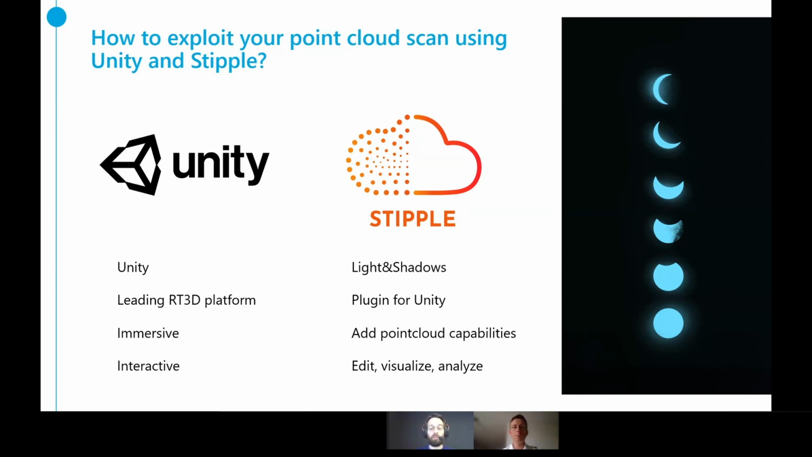So a few words about Unity first. Stipple is a plugin for Unity, and Unity is one of the leading platforms for real-time 3D rendering. This was usually made for video games, but since a few years, displaying a lot of 3D data is also useful for industrials, and they let industrials use Unity to create a lot of applications.